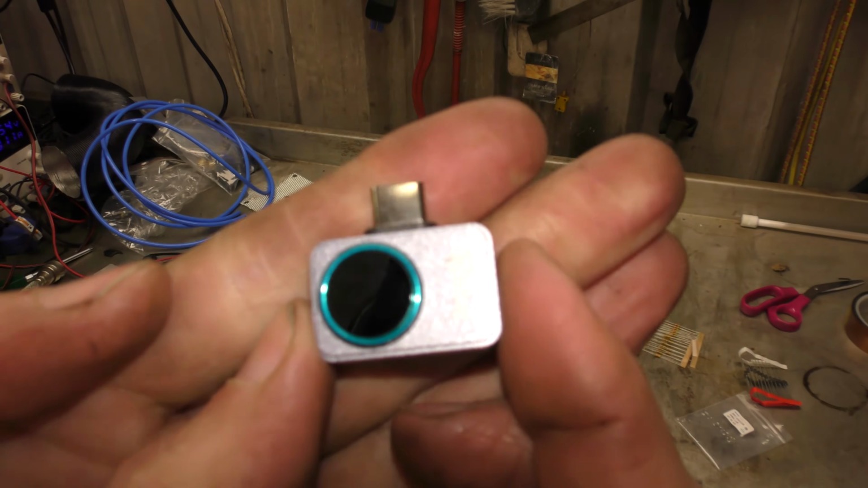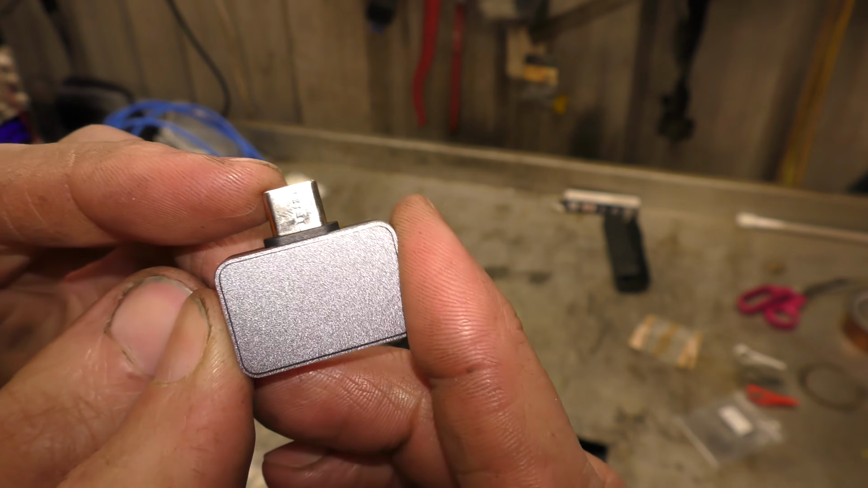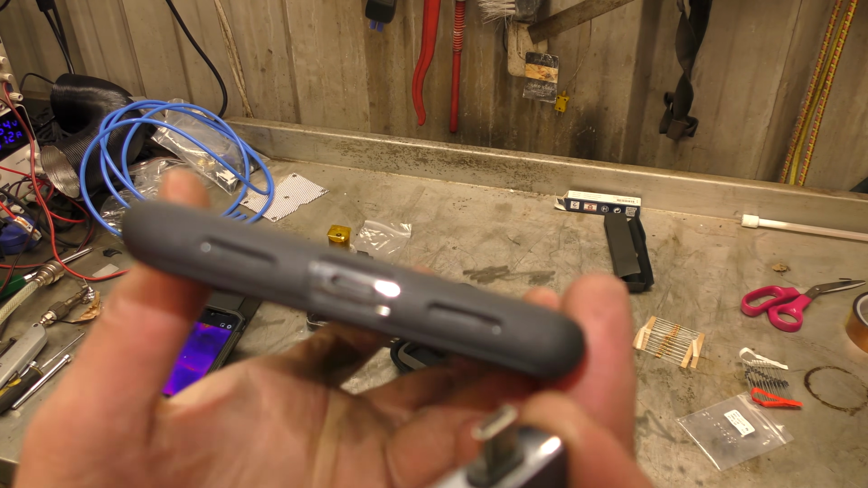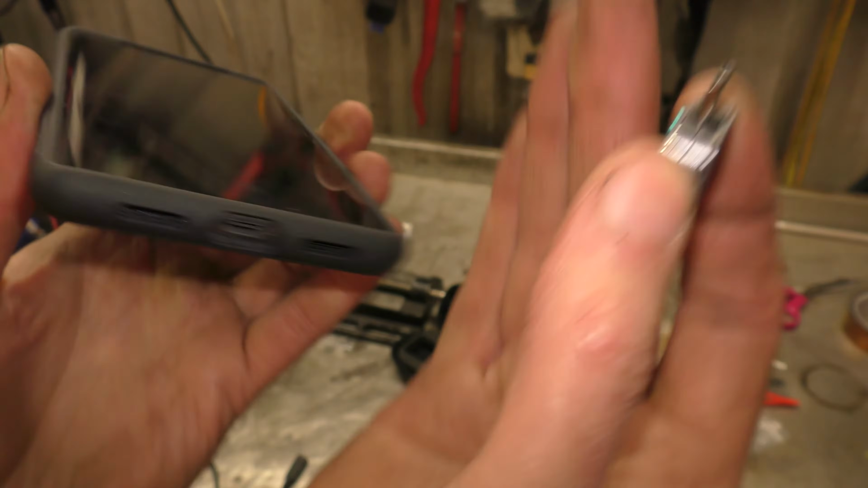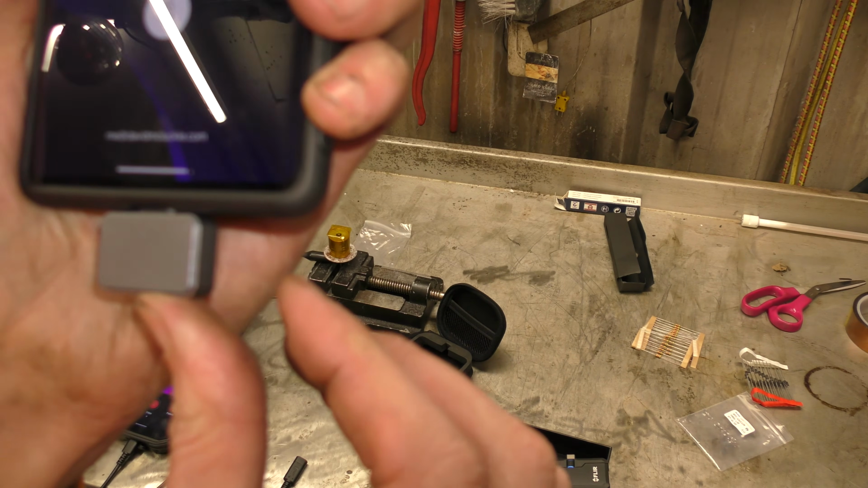Sadly, that's not a thing on the P2 Pro. What they should have done is used a longer USB-C port and stuck it further out, because my case isn't even that thick. This is a Pixel 7 Pro, and it's not, can you see? Not that deep a bit to cover the bottom, but it's just enough that it won't let it go in.